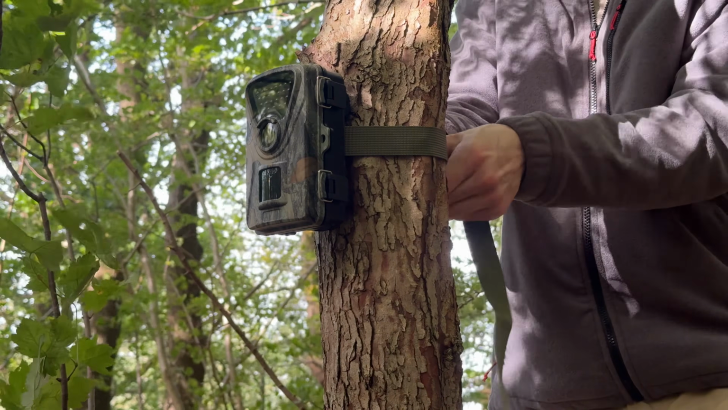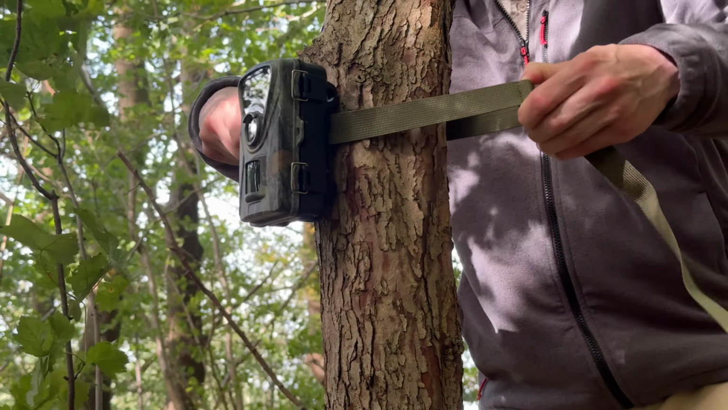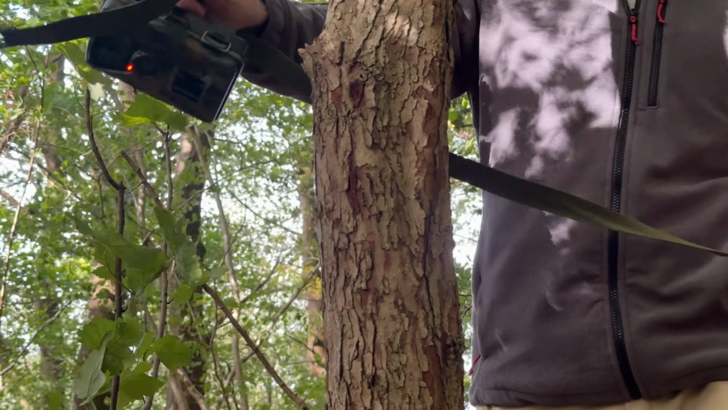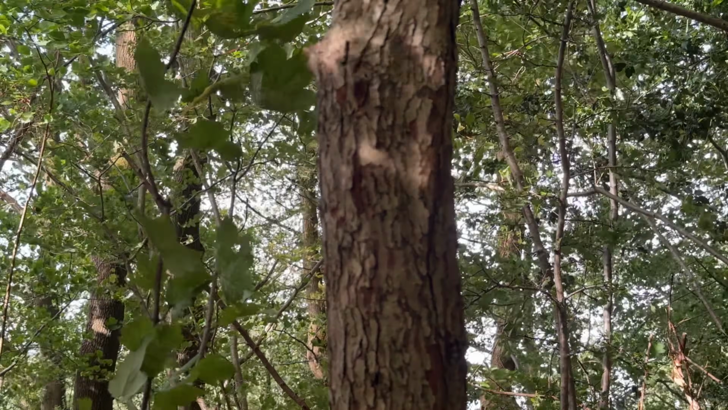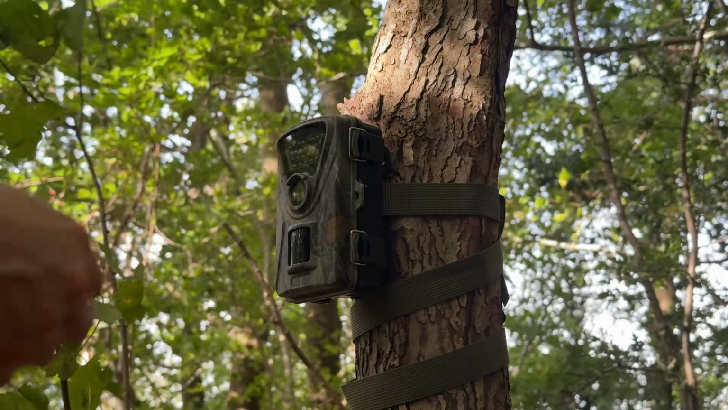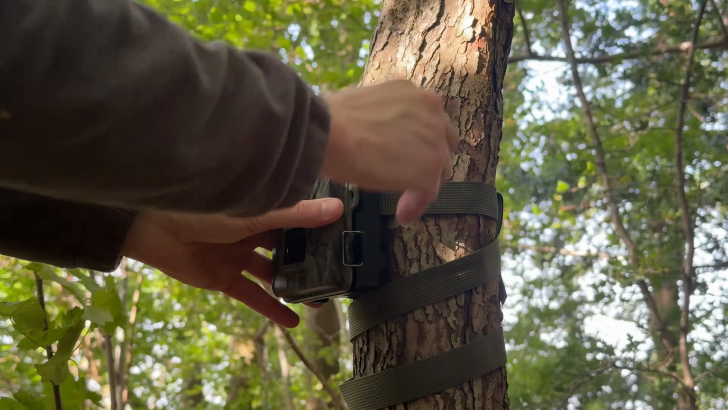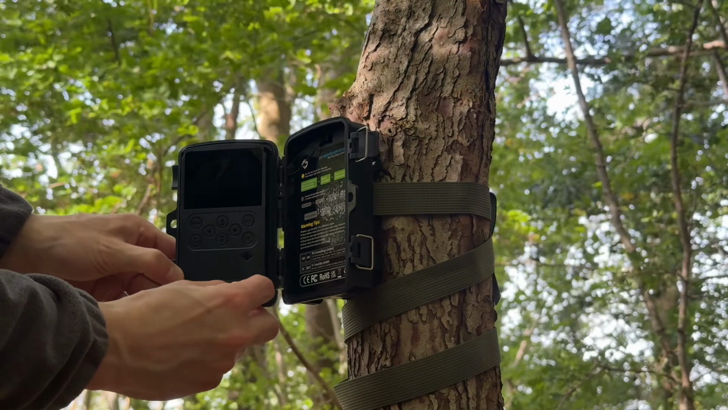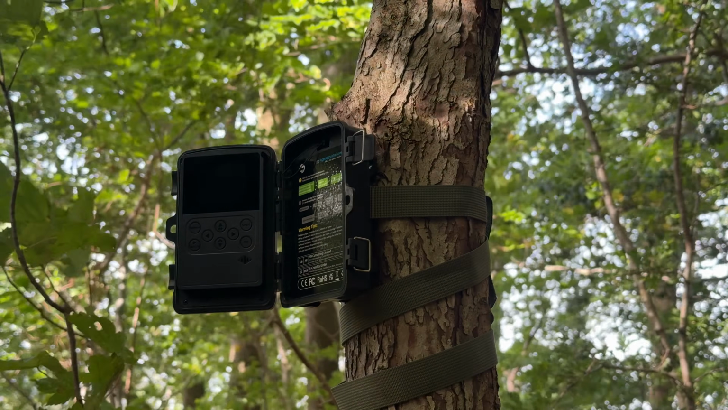So if you're, say, putting this up somewhere that you want to monitor overnight, but during the daytime you're going to be passing through the area a lot, so you don't want loads of useless footage piling up of you going about your day, you can set it to only operate after a certain time of the evening, for example. So I thought that was really good personally.